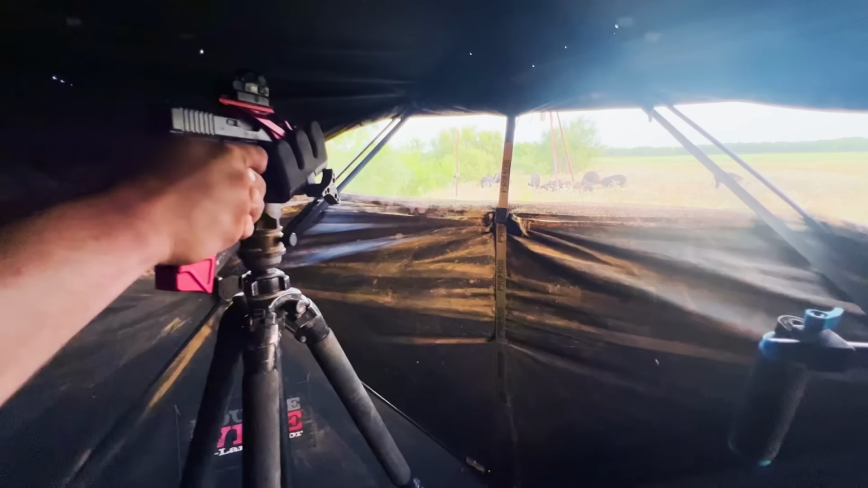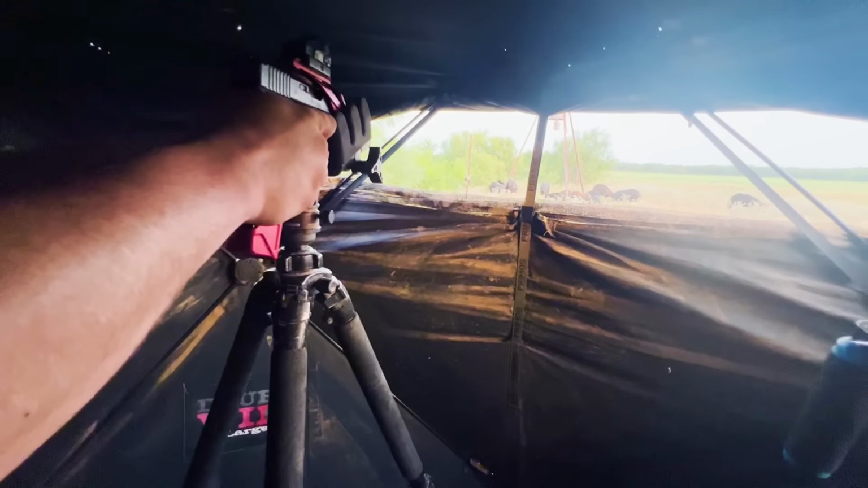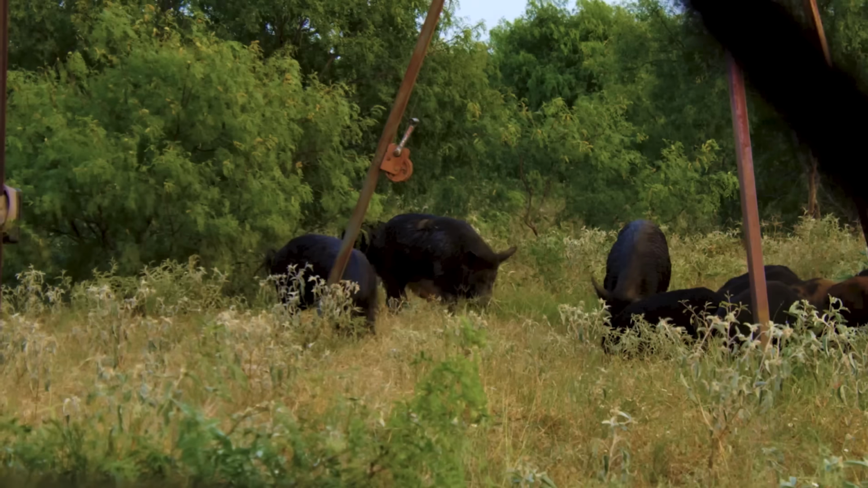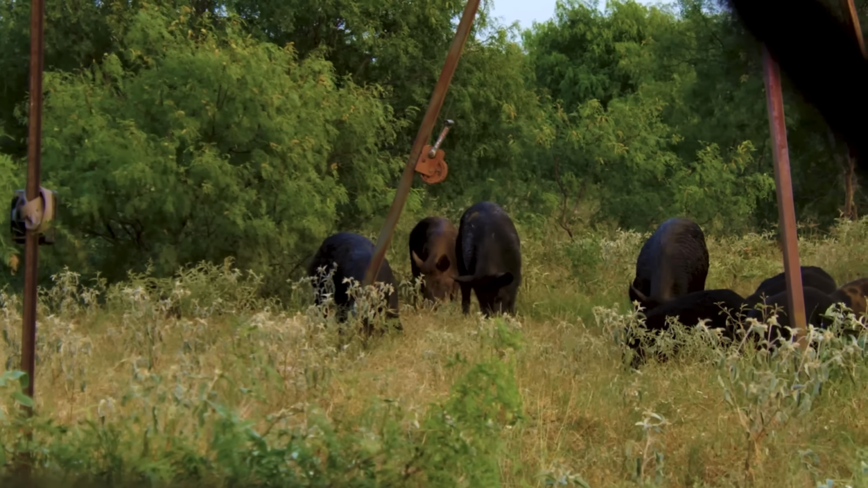Right in the middle. That one's just so covered up. What about that boar right there? Big boar facing us. I think that's a sow with a big one in front of it. No. Okay, that one right there. That's a boar right there. It's directly below the crank. Yep. You ready? Yeah.